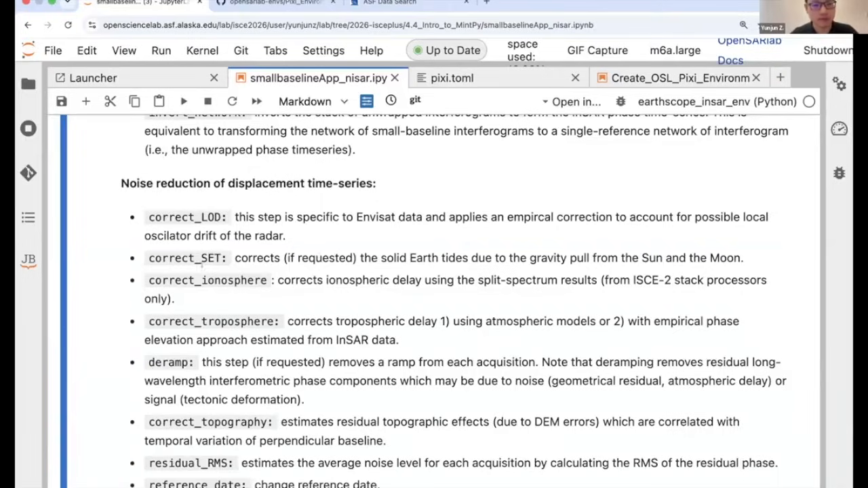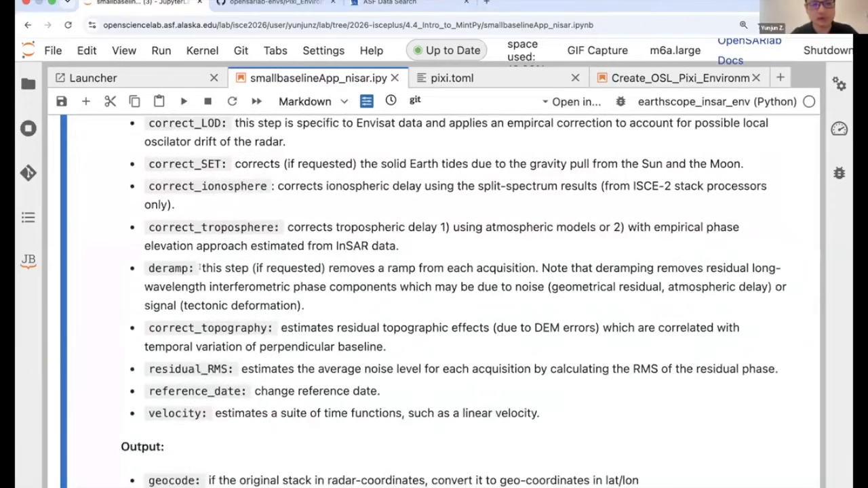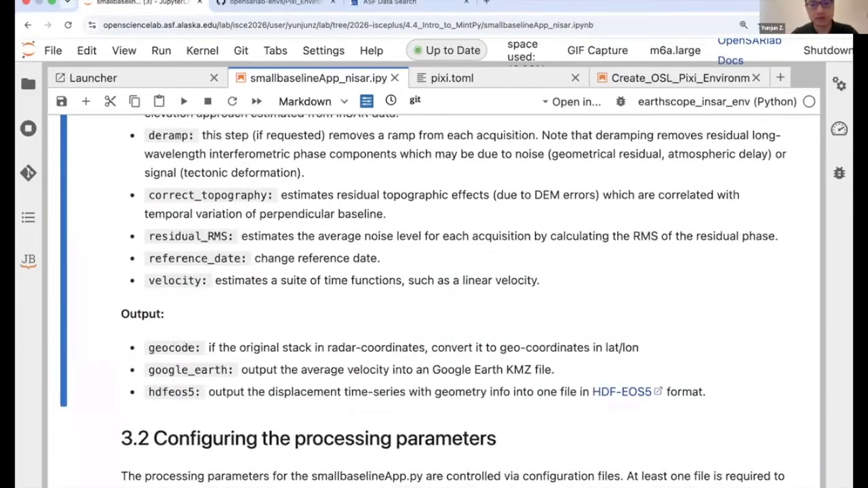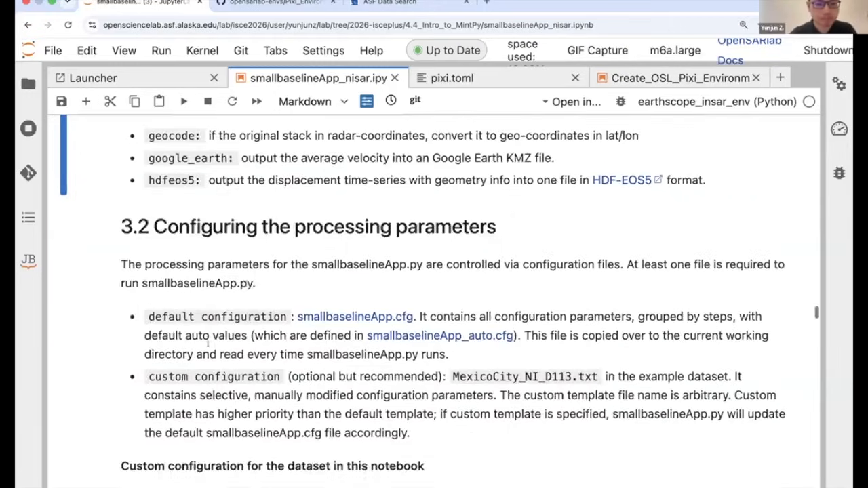You can correct for the solid Earth tide, the ionosphere, the troposphere, and if you want, you can also remove a linear ramp afterwards, and the DEM error or the topographic residual due to the DEM error, and then estimate a velocity afterwards. And after that, you can geocode them so that they are compatible with other GIS software.